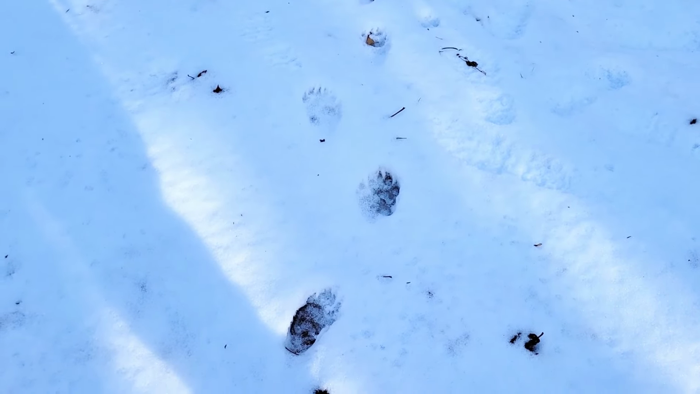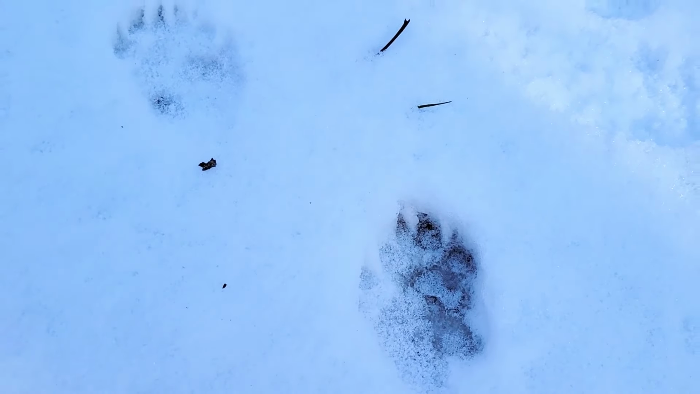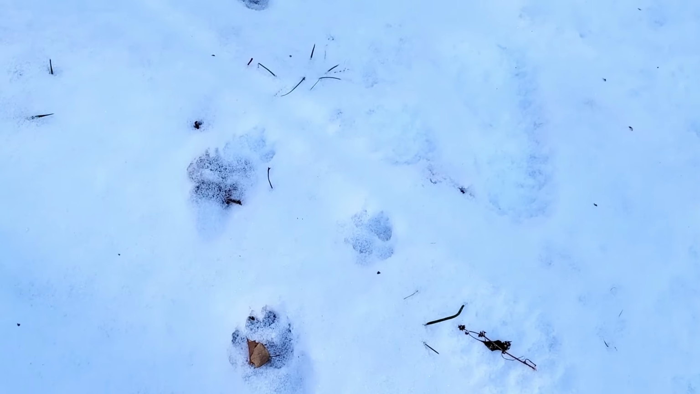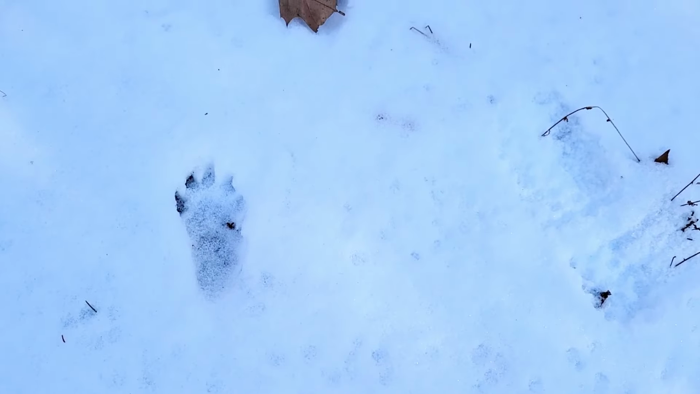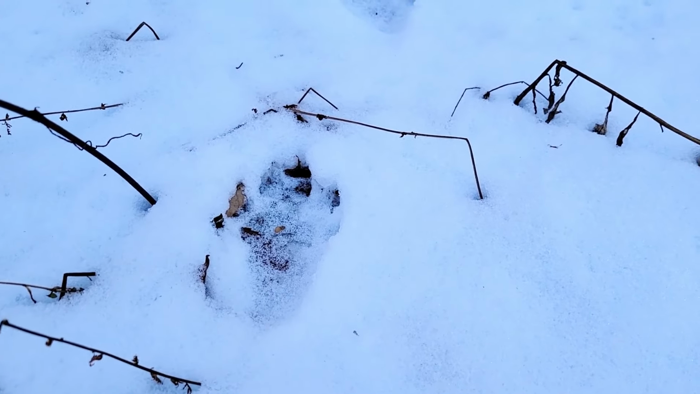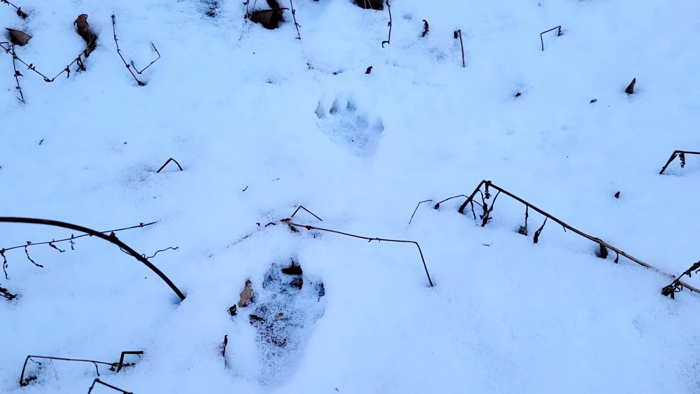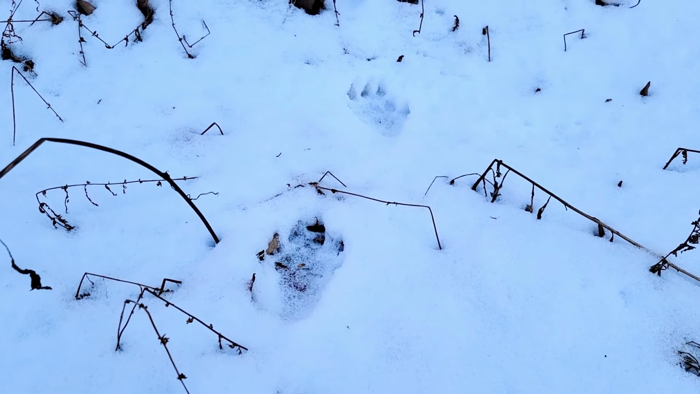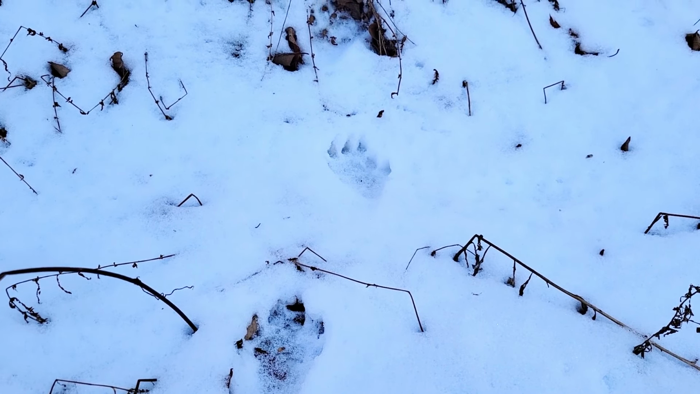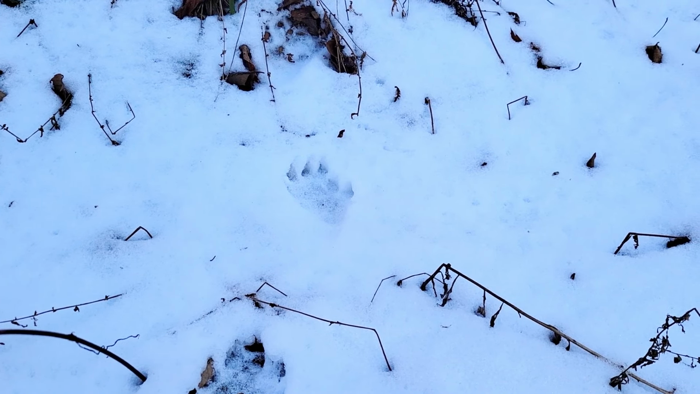All right, the beginning of winter. Well, it's still November, but I love it. I love coming out and checking out the tracks in the snow, and already here are some fisher tracks. It's like a big one, or maybe the tracks have melted to make them look bigger. But yeah, that's definitely from our resident fisher. One of the best ways to identify fisher tracks is to look for claw marks and 5 toes. If you see 4 toes and claws, you have some kind of canine.